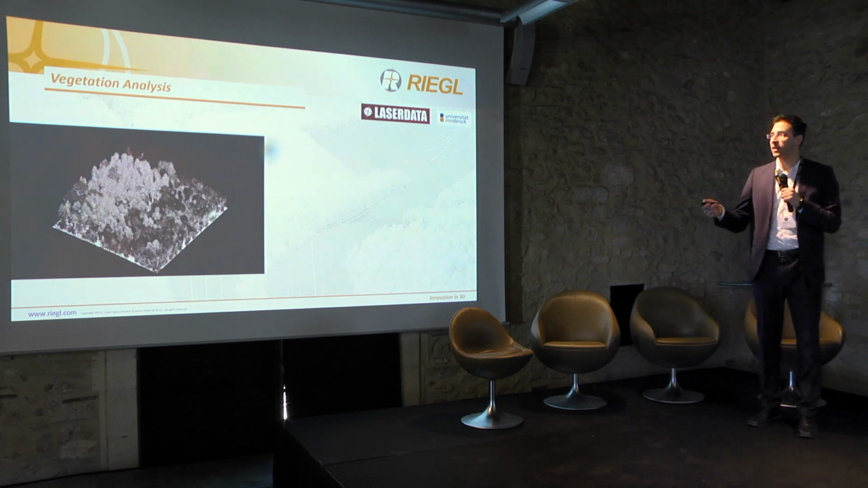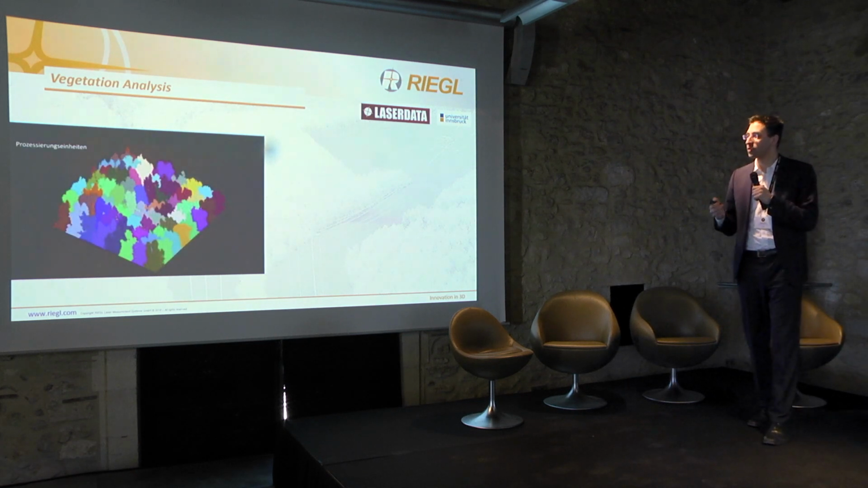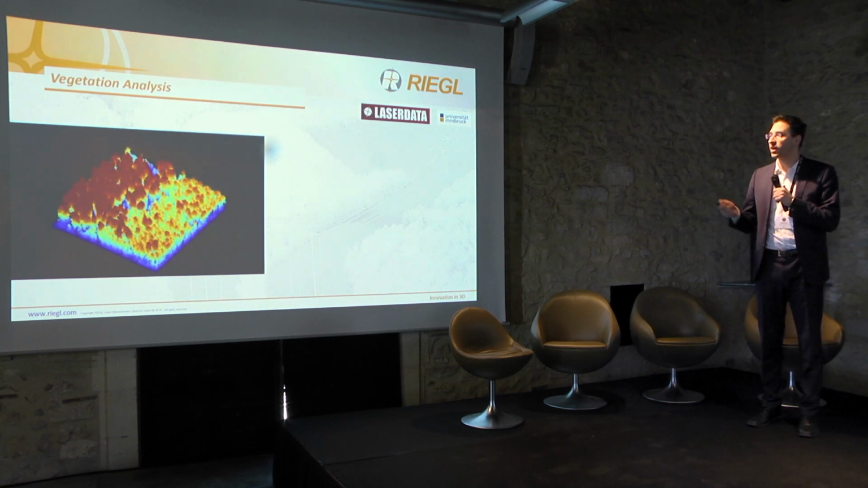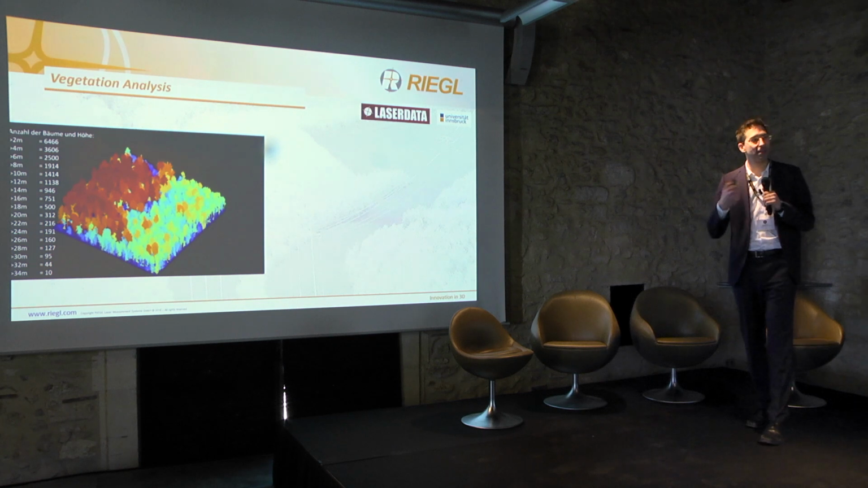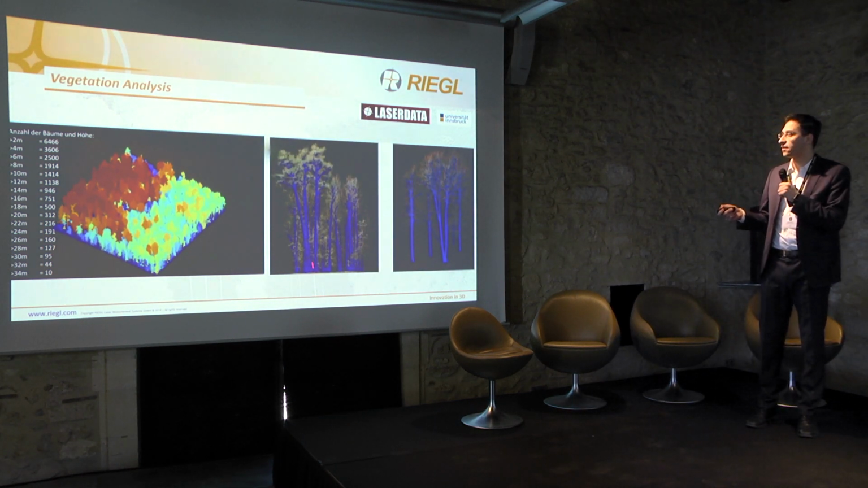What you get here is the pure point cloud, the colorized point cloud, processed by single tree segmentation in this case, and also colored by height. And what they get at the very end is they can also count the trees based on height information, but the very important task is they can classify it.